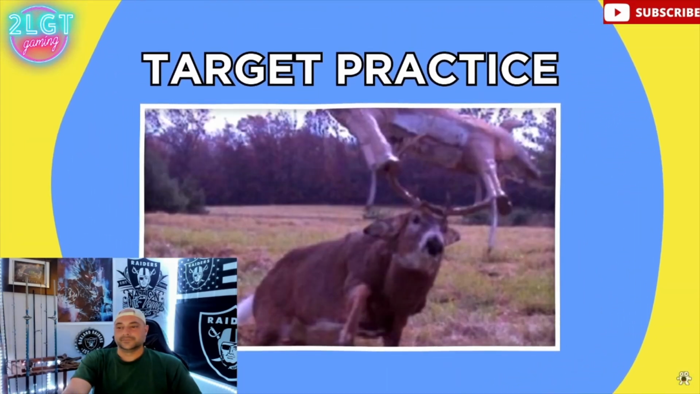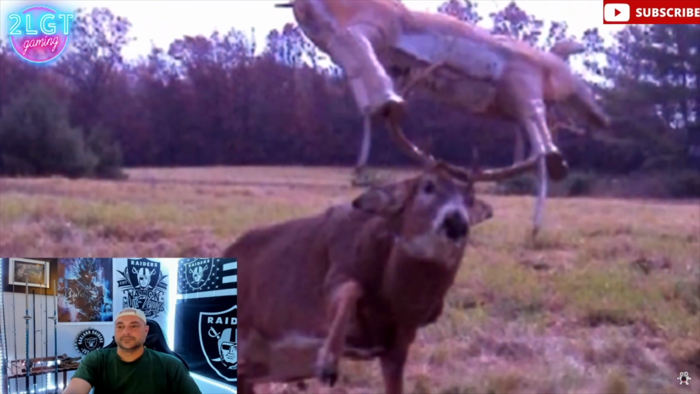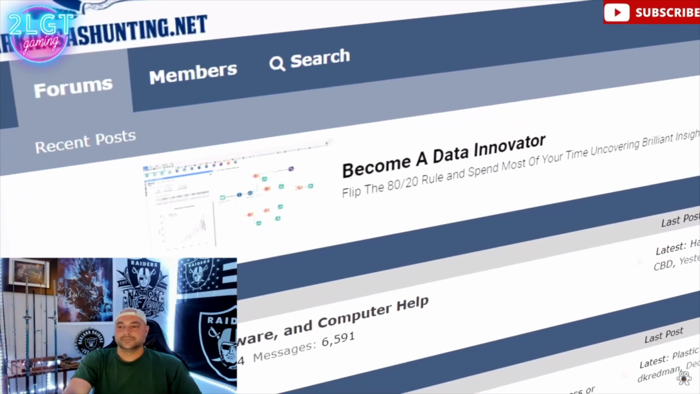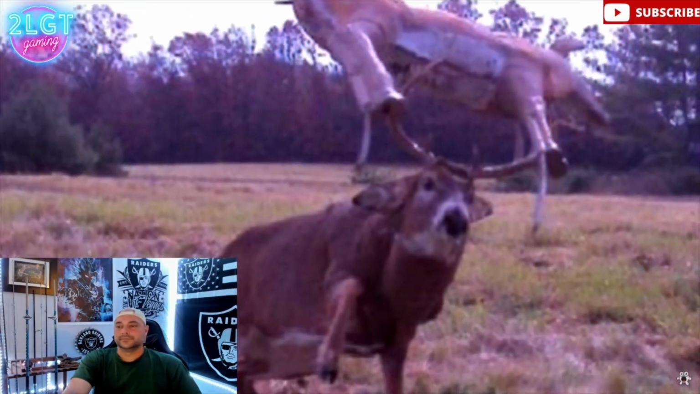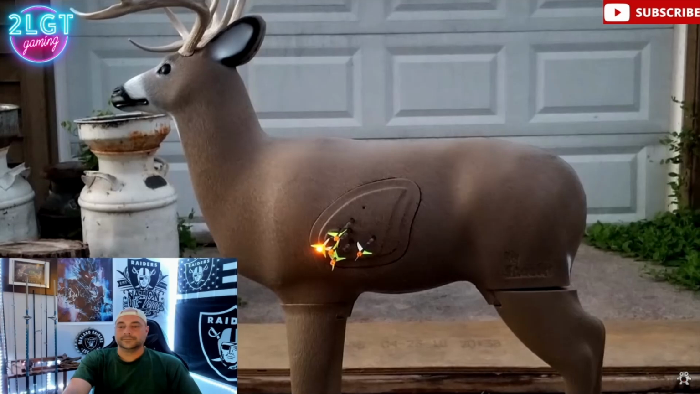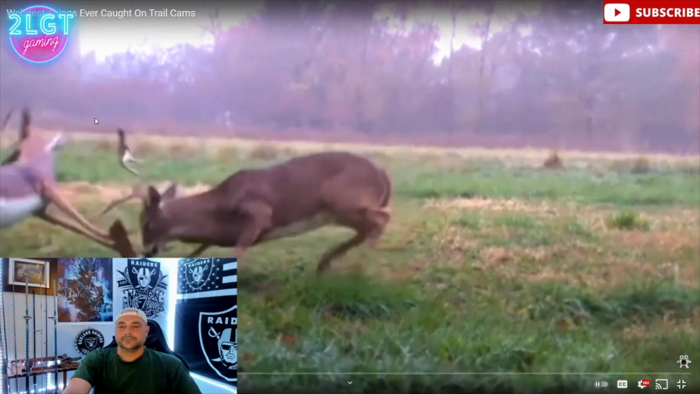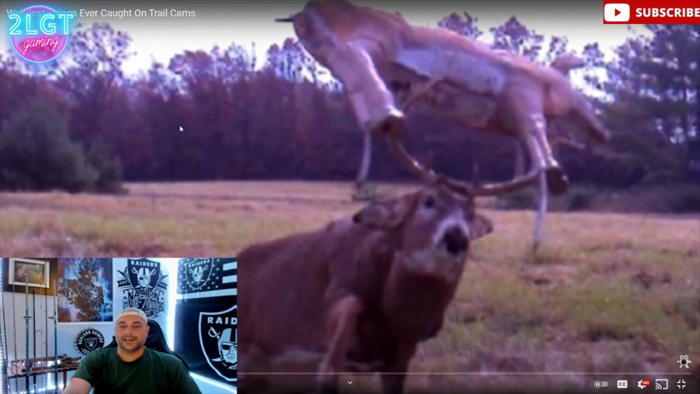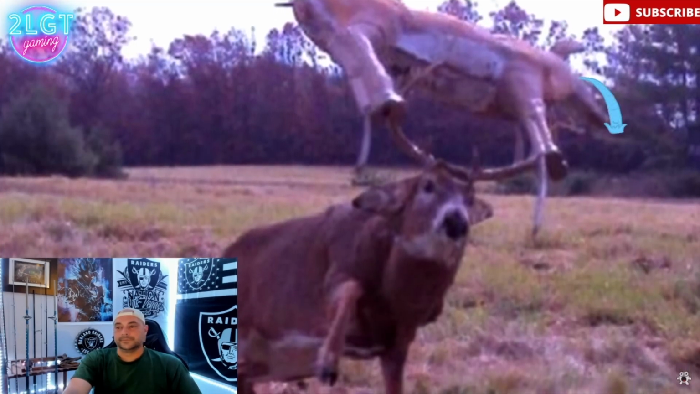Target practice. If you thought a deer with a bucket in its horns was madness, take a look at this poor guy. According to internet sleuths on arkansashunting.net, this white-tailed buck appears to have tried his hand at a little target practice. Target deer are designed to help improve a hunter's aim, but back in 2011, this deer seems to have got confused and charged a target deer, assuming it was a rival, leaving it stuck in his antlers. Had to be during the rut. His inanimate opponent never stood a chance.